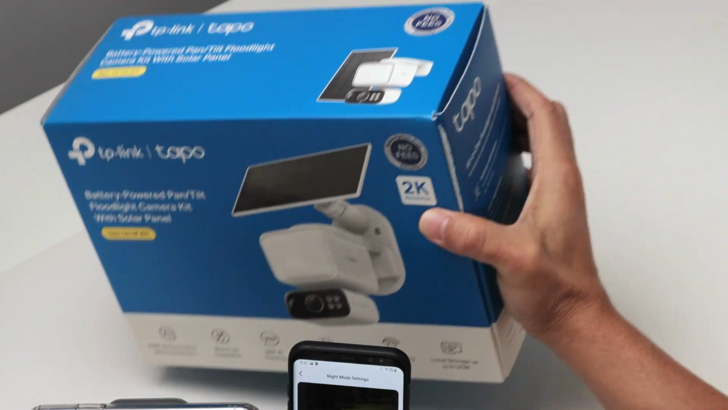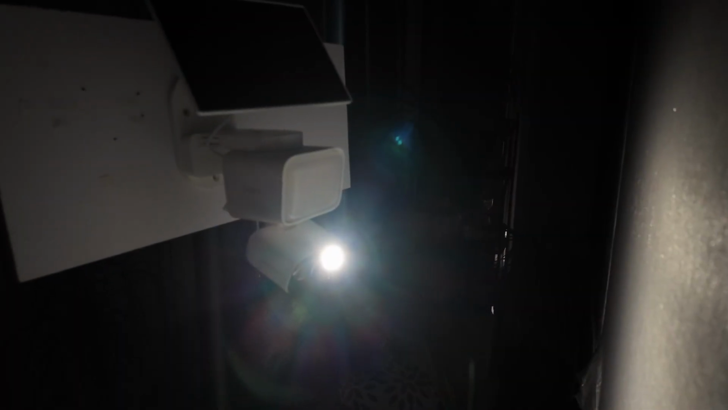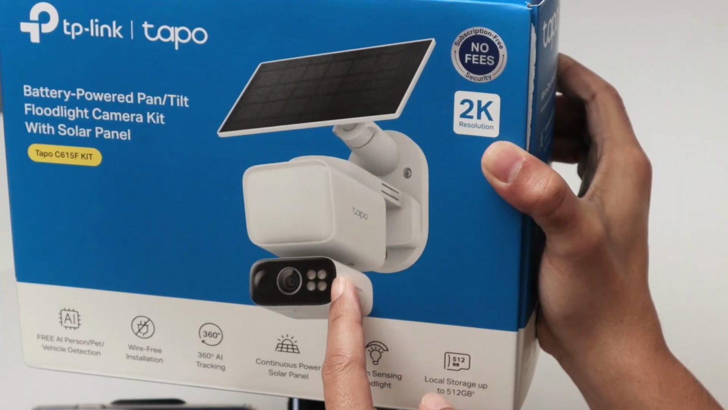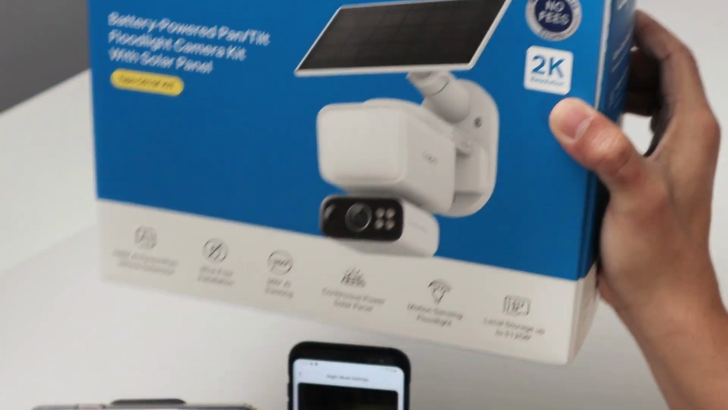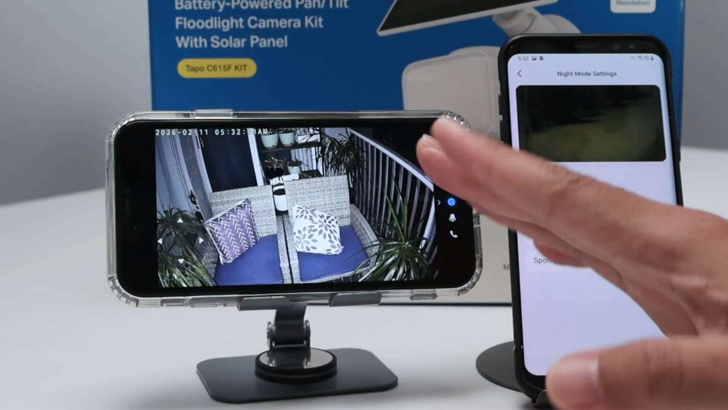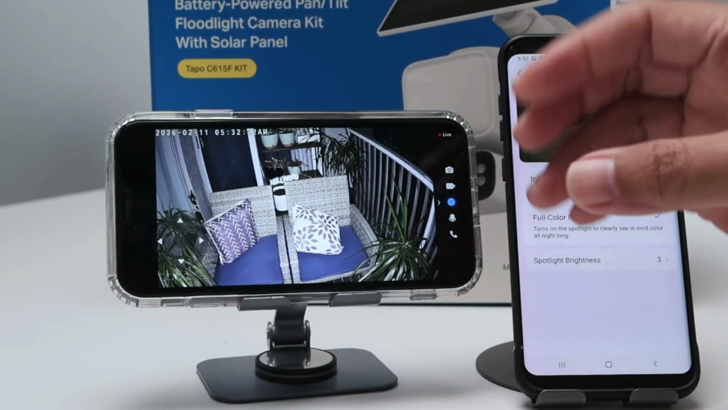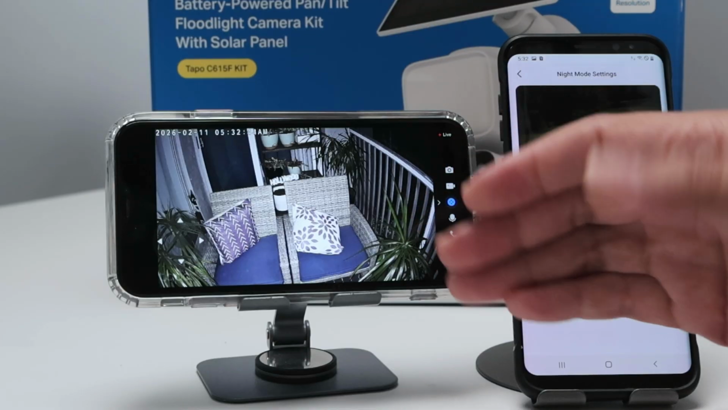Now the spotlight is on here on the camera. Okay, it's not the floodlight, but the spotlight here. It's working, and then you can see the image here with color as well. But the behavior is different. It's going to stay on. It's not going to turn off gradually like the floodlight does.